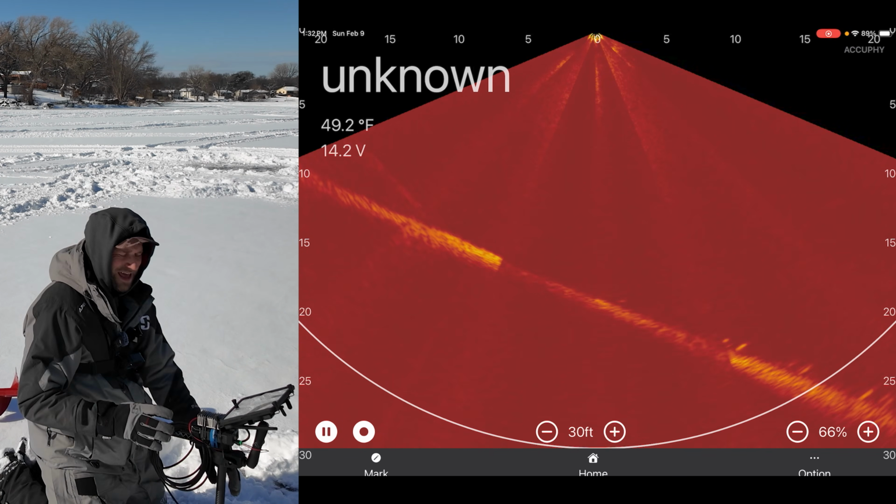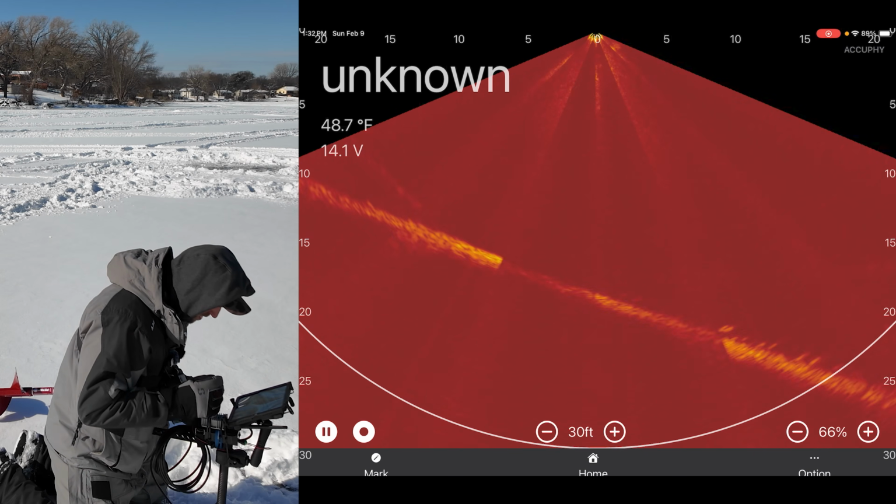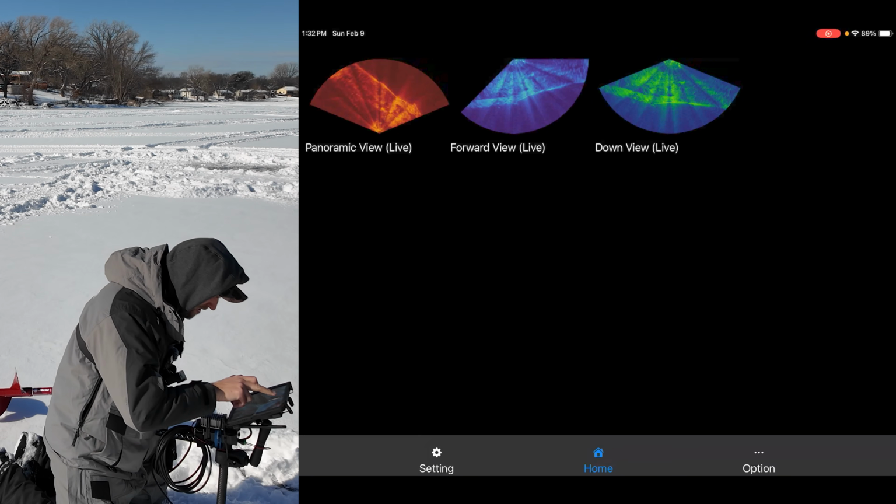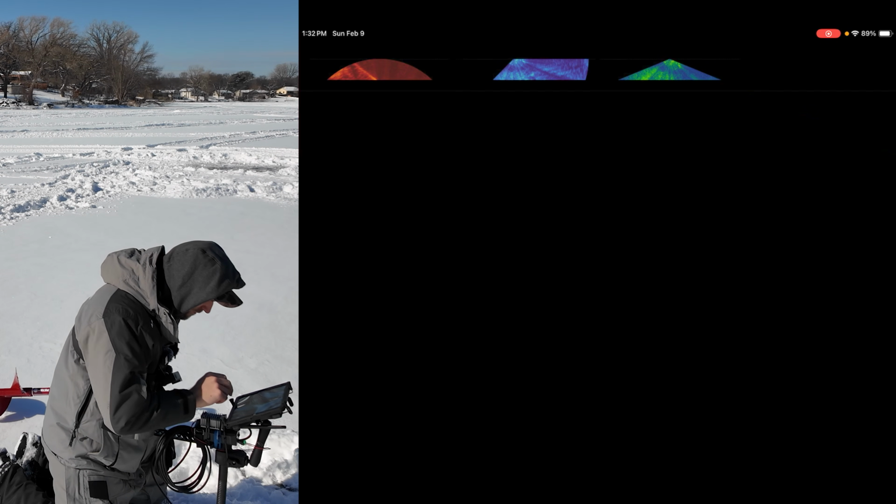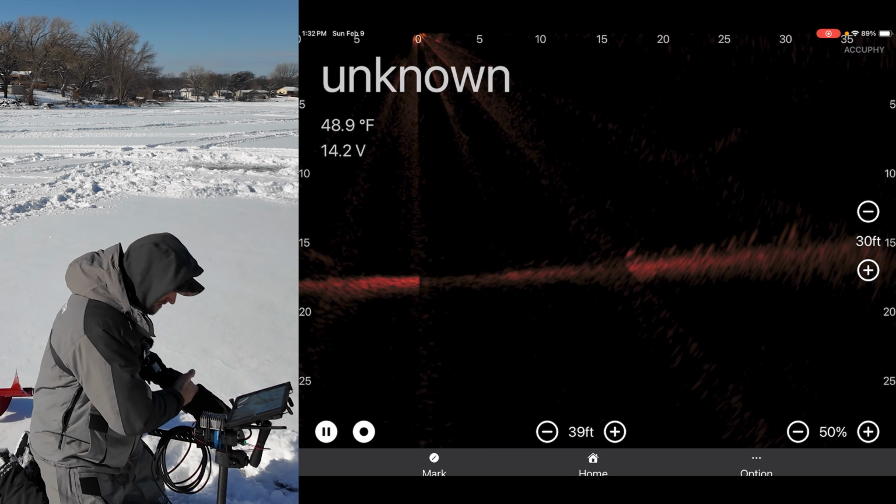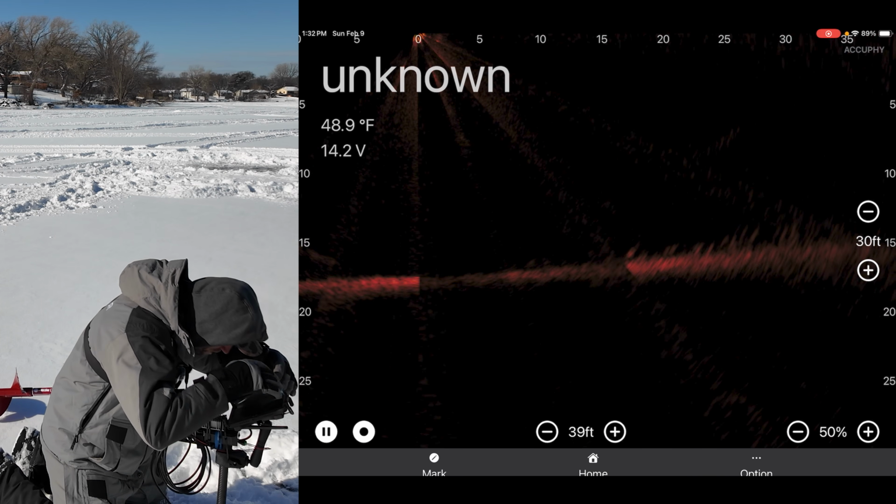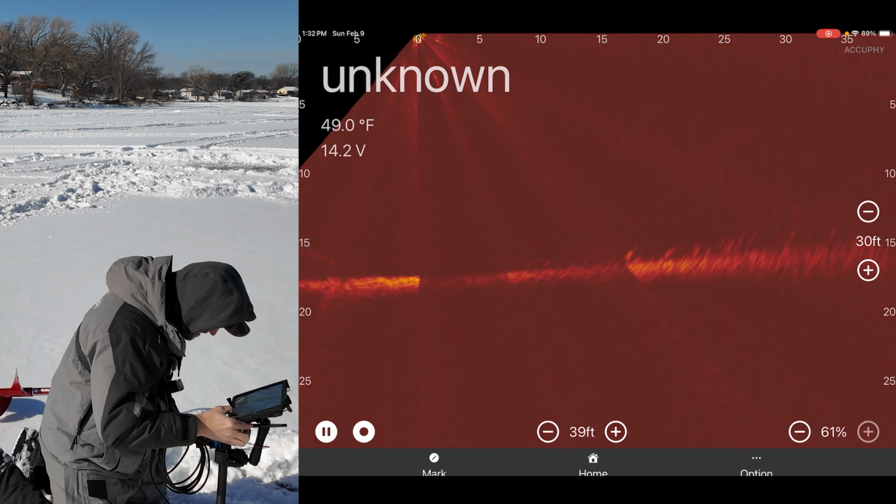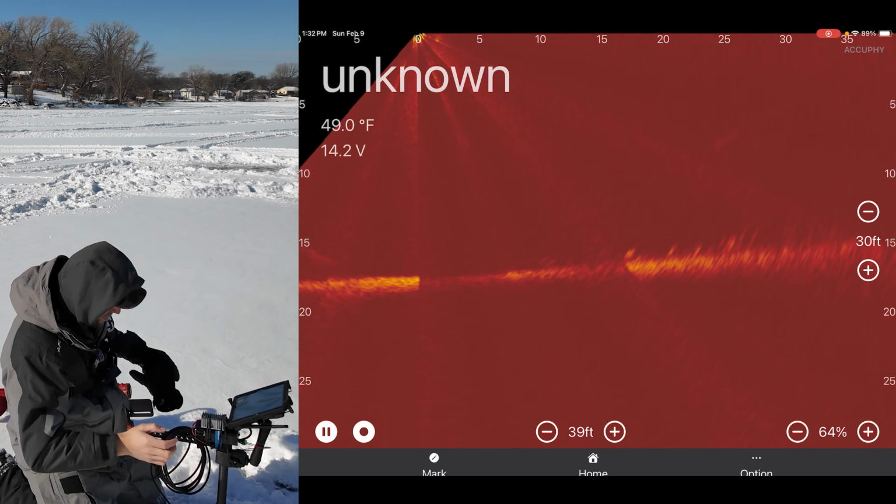And this has dedicated mode. So you'll see the floor looks a little off. That's because we're in down mode. So you got to go back to home, and then you go to forward view. And now we should be able to see in forward view what we're working with here. And we're gonna raise this up just so I can see a little better.